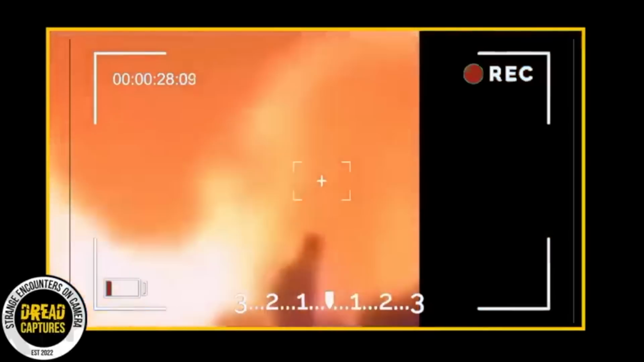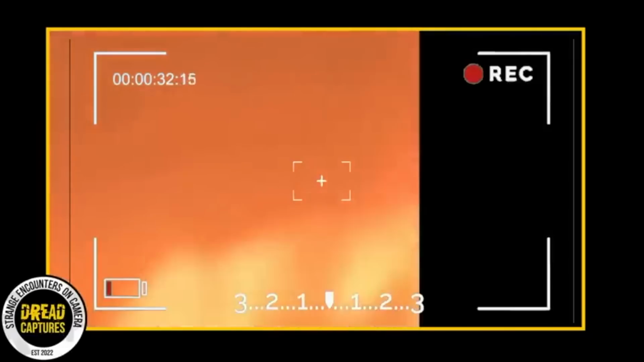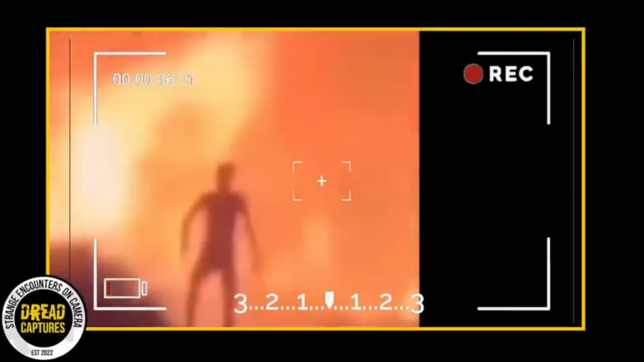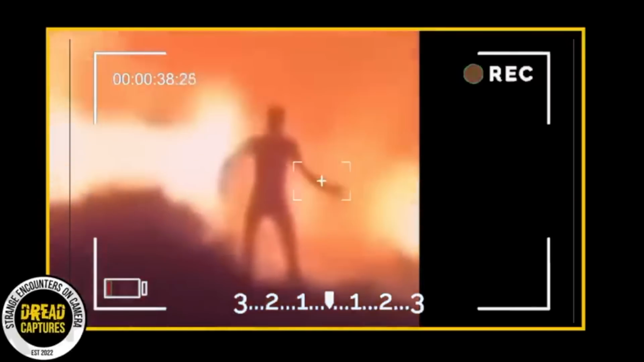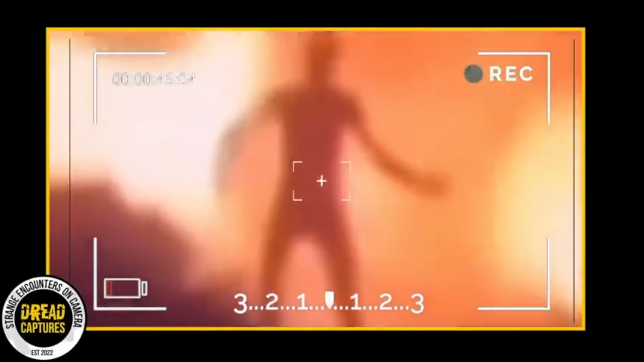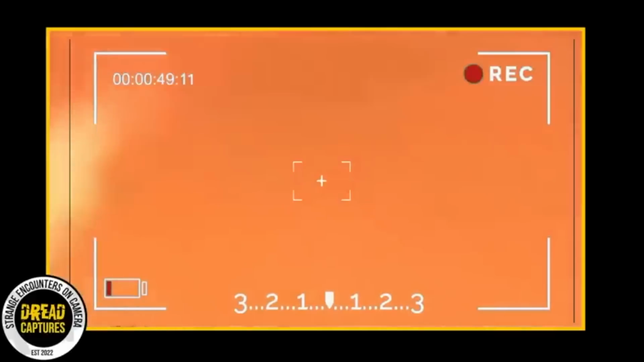Honestly, I don't know if it's a cryptid, but I can say this guy seems like he's standing way too close to this fire. I mean, if we're using that type of rationale, then this creepy figure really could be something supernatural, from the cryptid world, from another dimension, whatever.